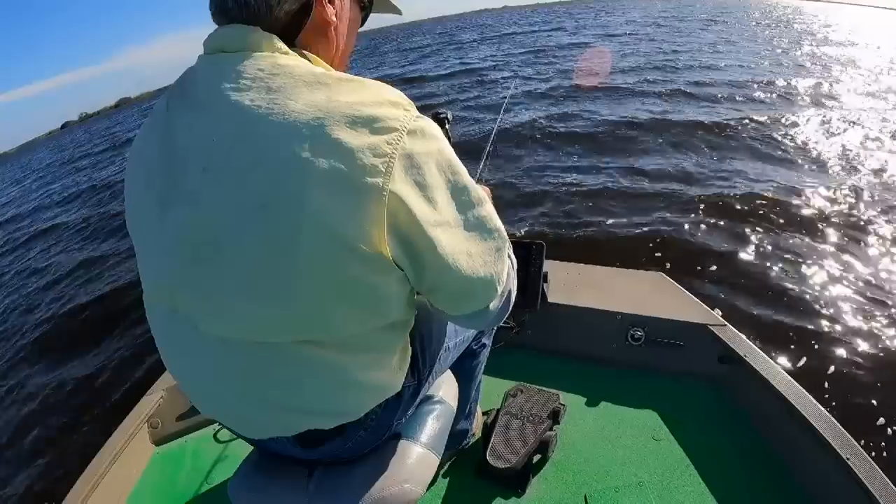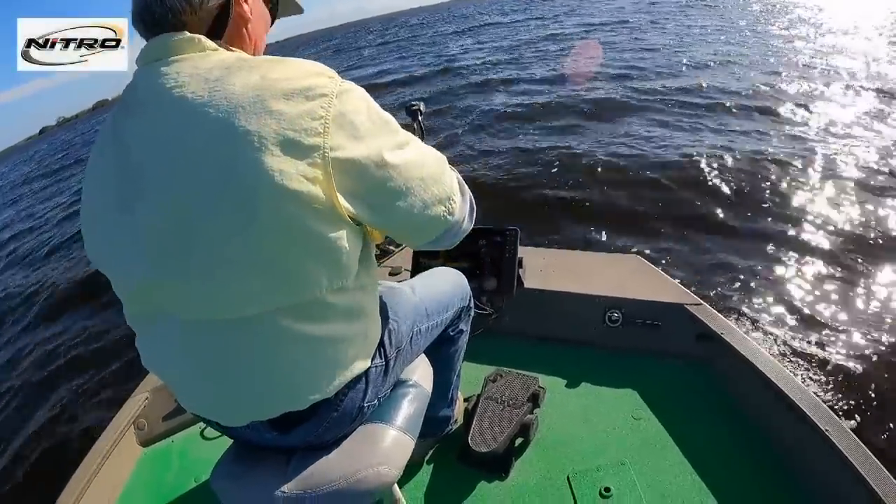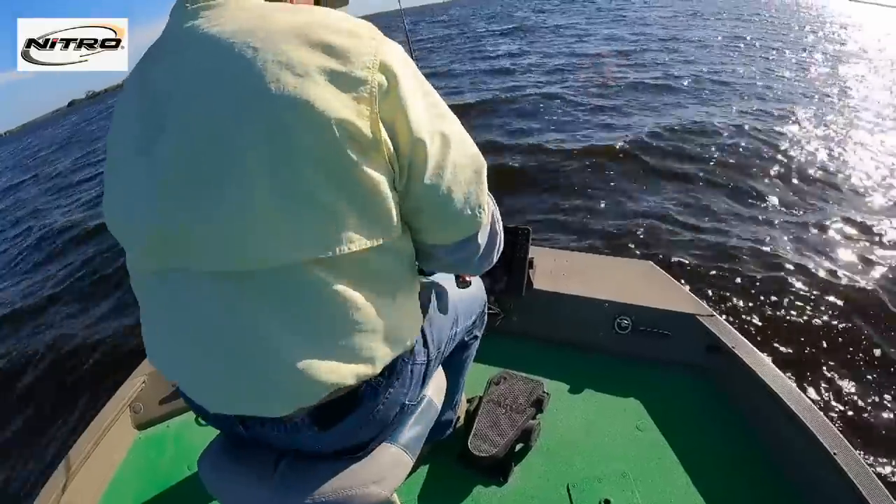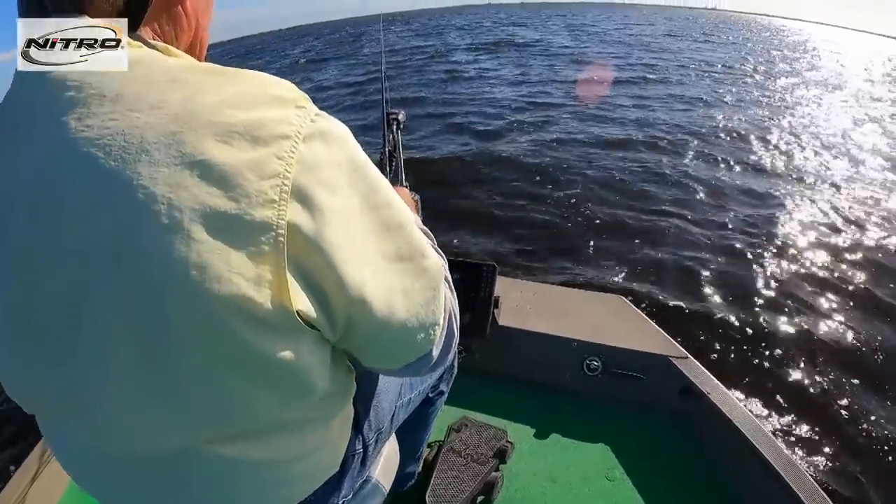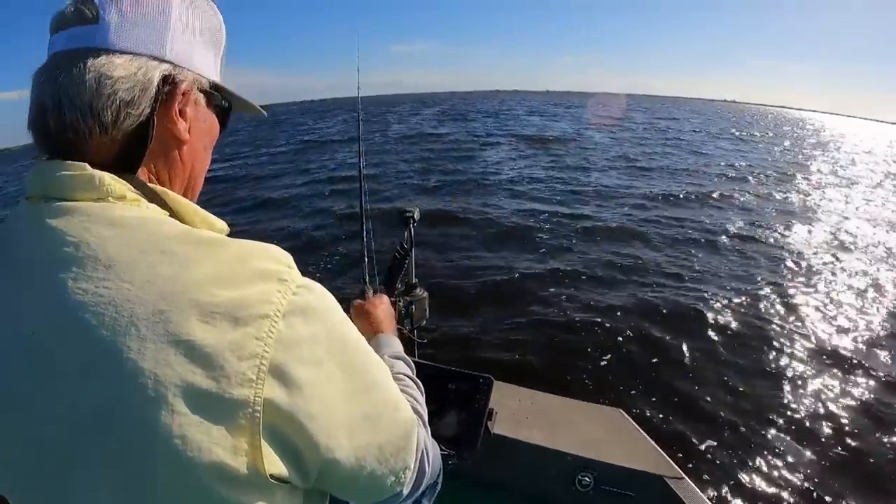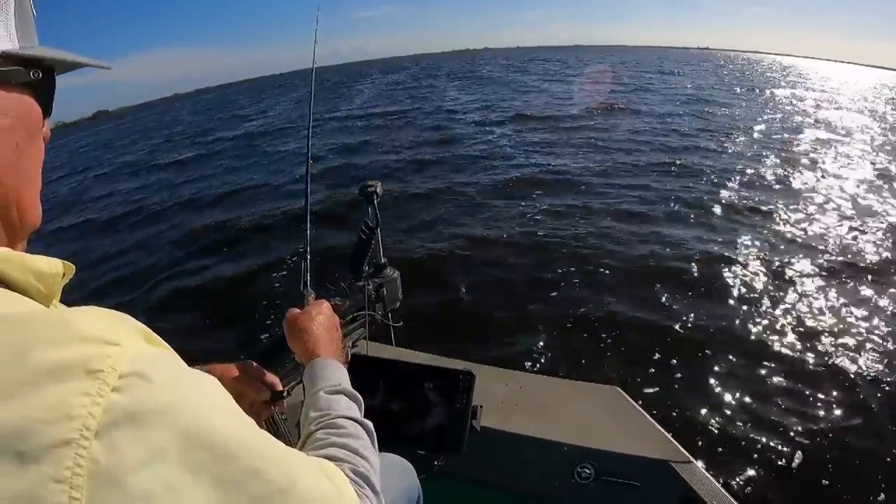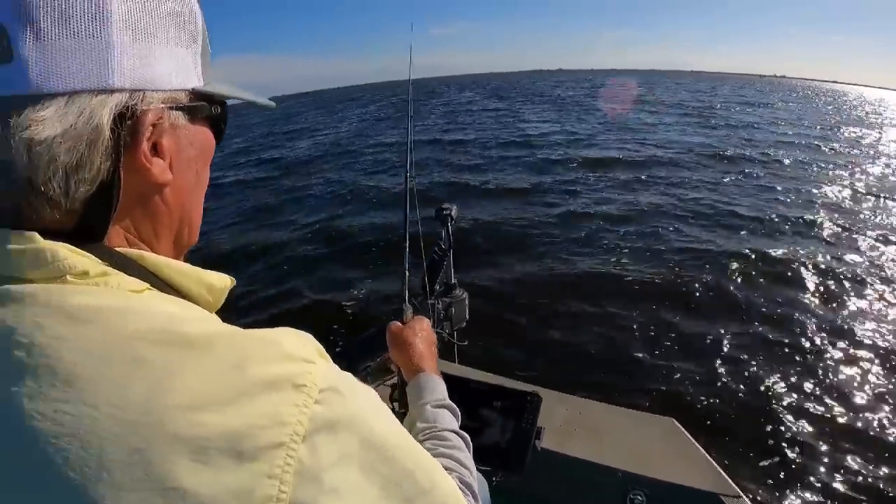Okay, let's do that again. We got a school of crappie here, folks. Over there, 20 feet. I'm a little past the spot now. I'm just going to lift it up and go slow and easy with it, and be a line watcher, and just ease along.